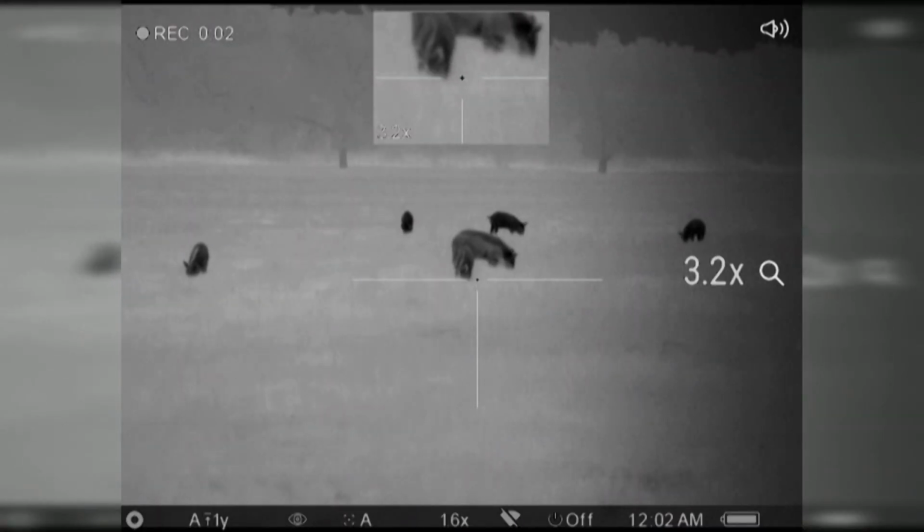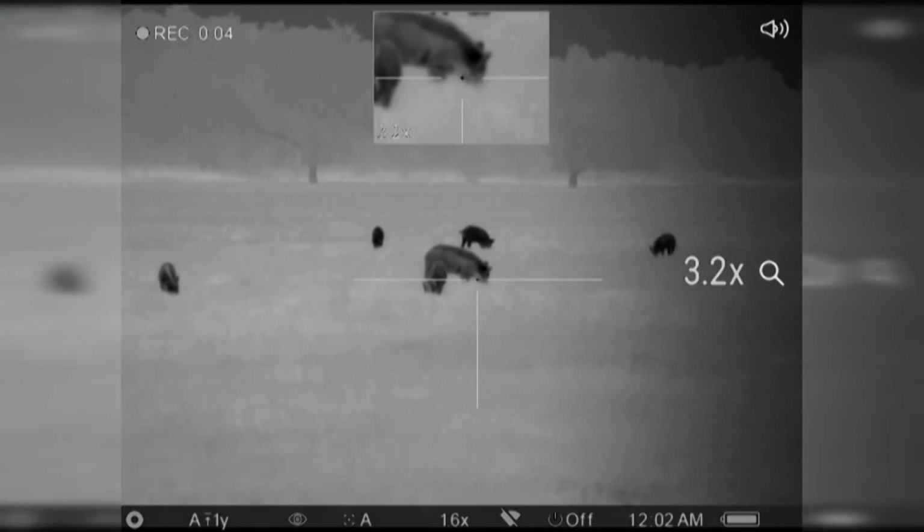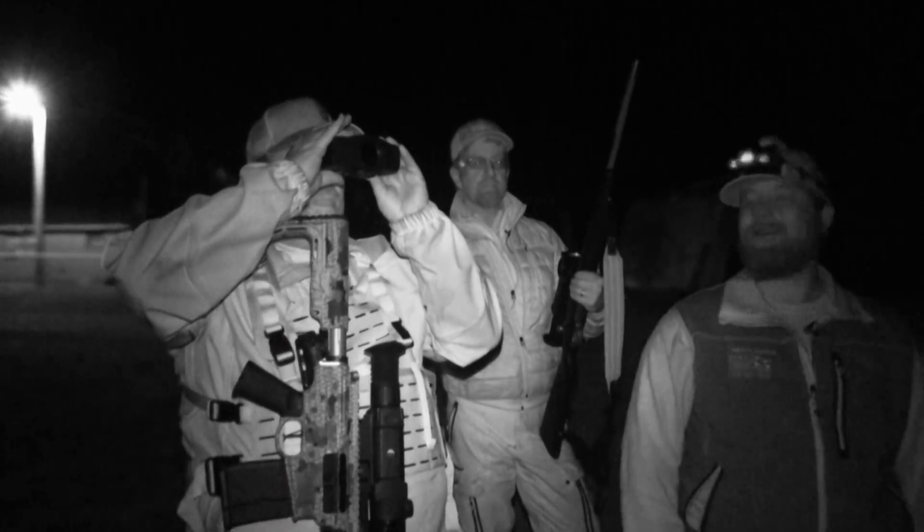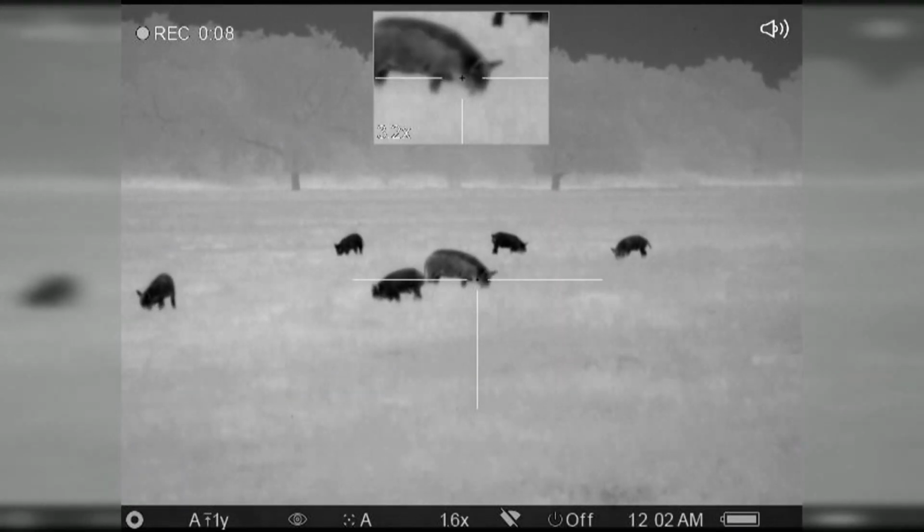I bet you if we started heading out that way, I won't be surprised if we saw more coming out. Oh, there's a whole bunch of them back here. Could be in on there. All right, that's good. First stop, we've got pigs. So here in Texas and southern Oklahoma, we're able to hunt pigs during the day and also at night. The way that we hunt hogs, getting from one field to the next, it's really about just being in the right place at the right time.